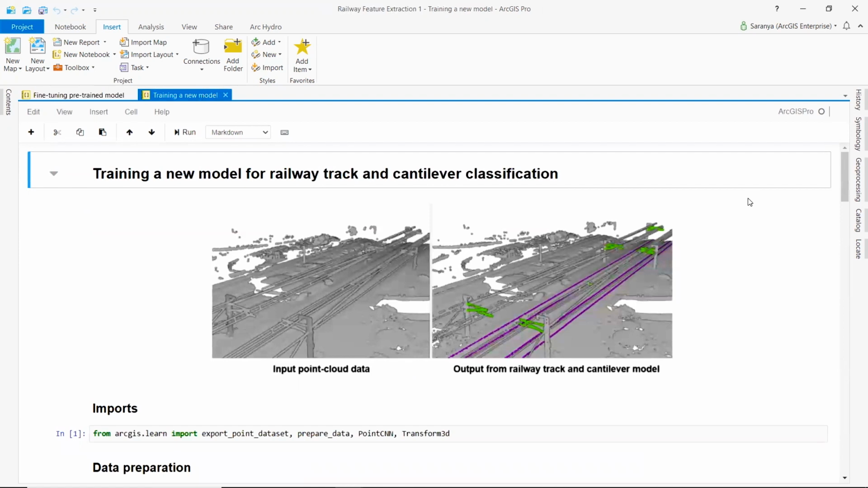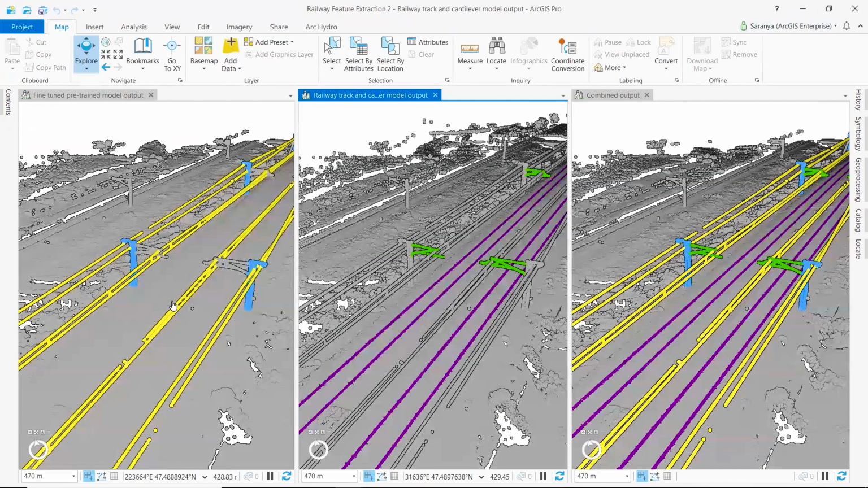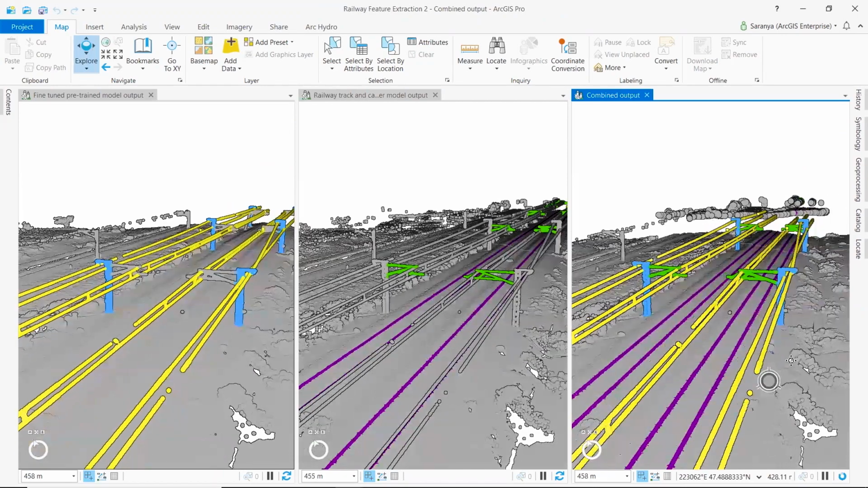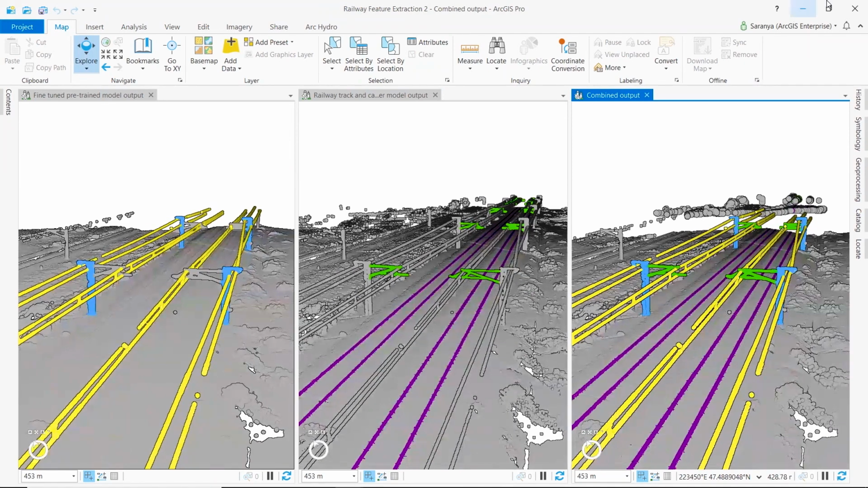Similarly, we trained a new model from scratch to classify the rest of our objects of interest, railway track and cantilever. At the end, we combine the outputs of these two models using selective classification and class preservation functionalities available in the API. To the left, we have the output from the fine-tuned model. In the center, we have the output from the new model. And on the right, we have the combined output we got using new functionalities in the API. Now our data is accurately classified and it is ready for analysis.